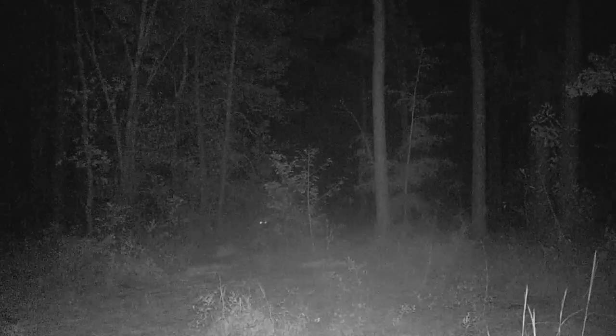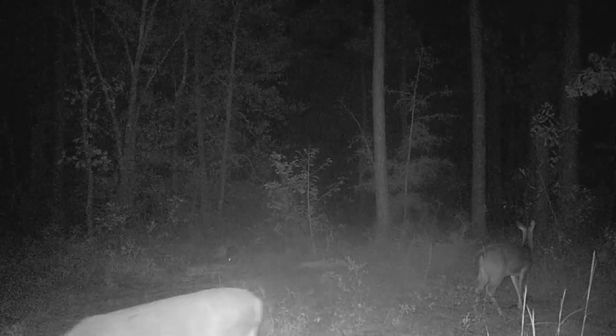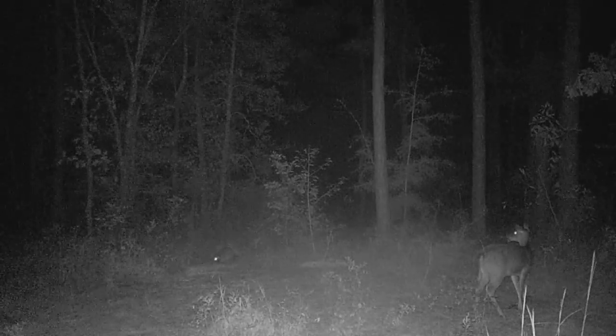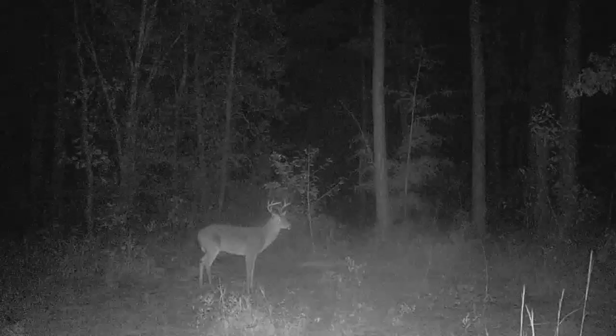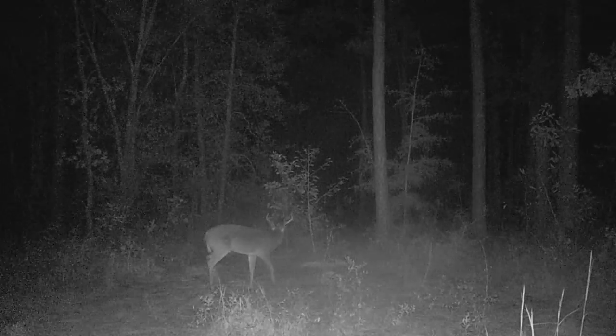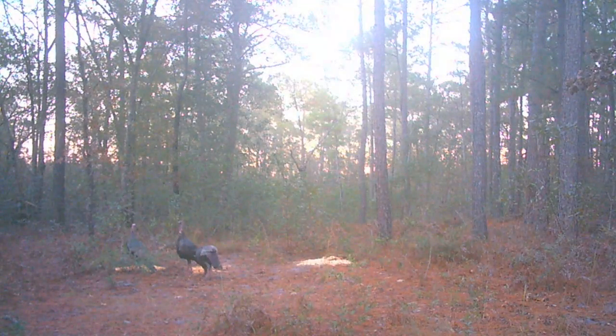I'm not looking for a trophy. I don't have trophy bucks on my property. I've got 40 acres, most of it swampland, that I hunt. And I've got a herd of doe, and then a buck or two that moves in. There's one right there. He looks good. He looks like a stud. But I'm not hunting for horns. If I get horns, great. But really, I just want to put some meat in the freezer.